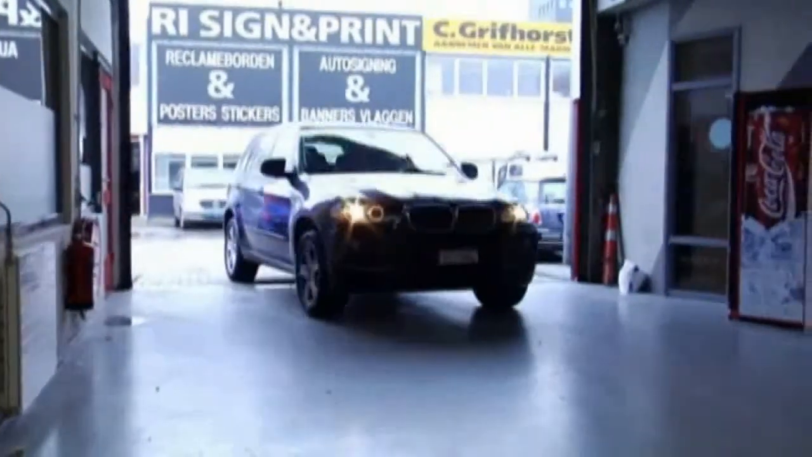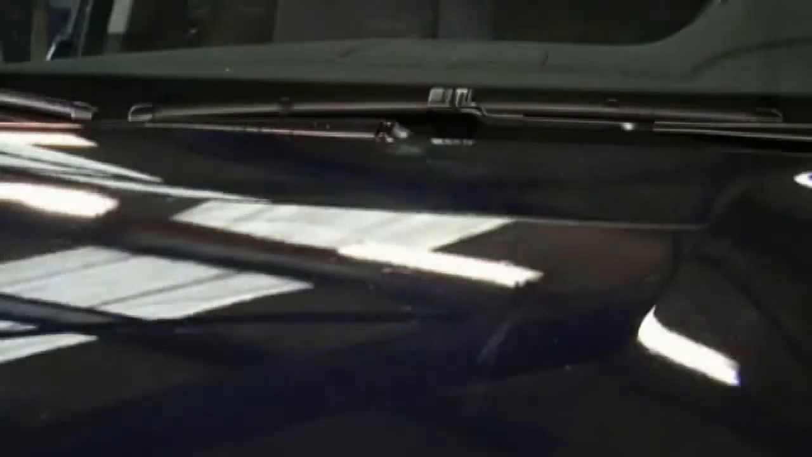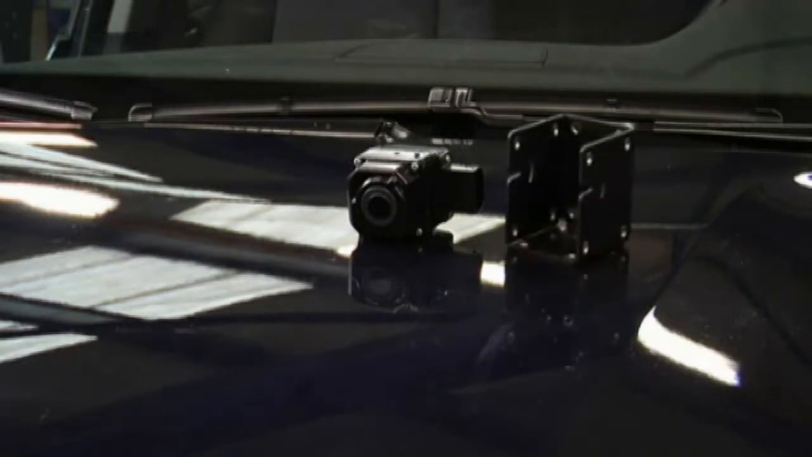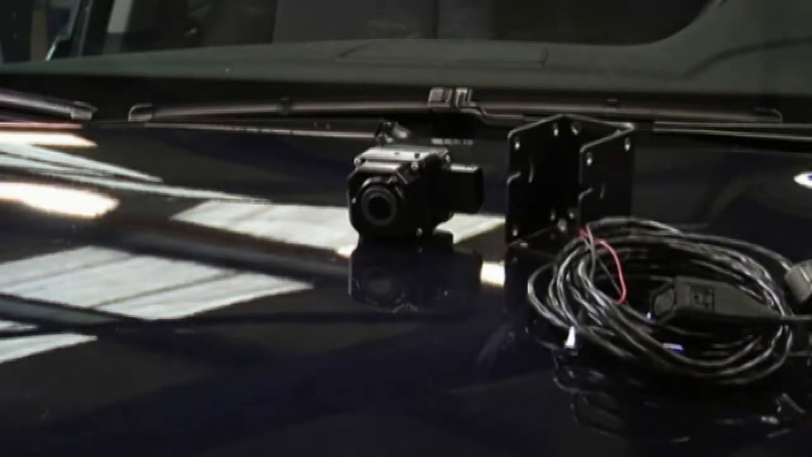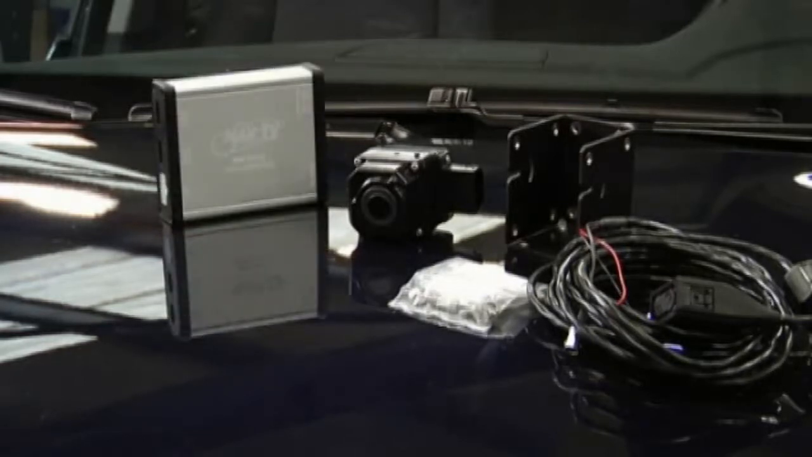In order to install the Pathfinder, the following components are needed: a FLIR Systems Pathfinder thermal imaging camera, a universal mounting bracket, a 6-meter detachable pigtail cable for routing the Pathfinder's power and video interface into the passenger compartment, the necessary hardware to mount the Pathfinder, and a nav TV video interface. This interface creates an extra video input for the BMW iDrive LCD screen.